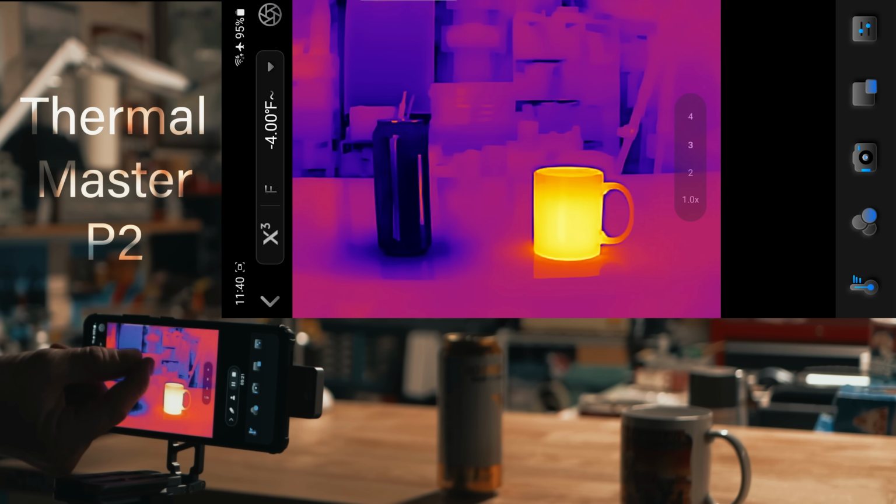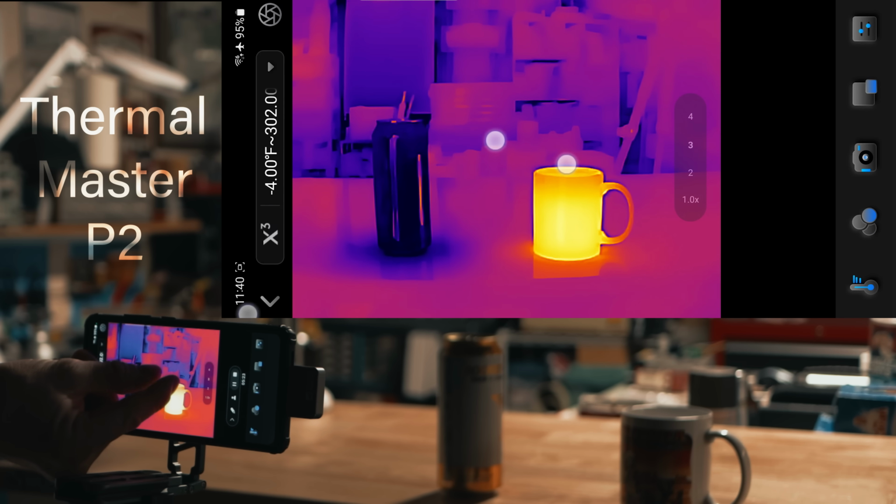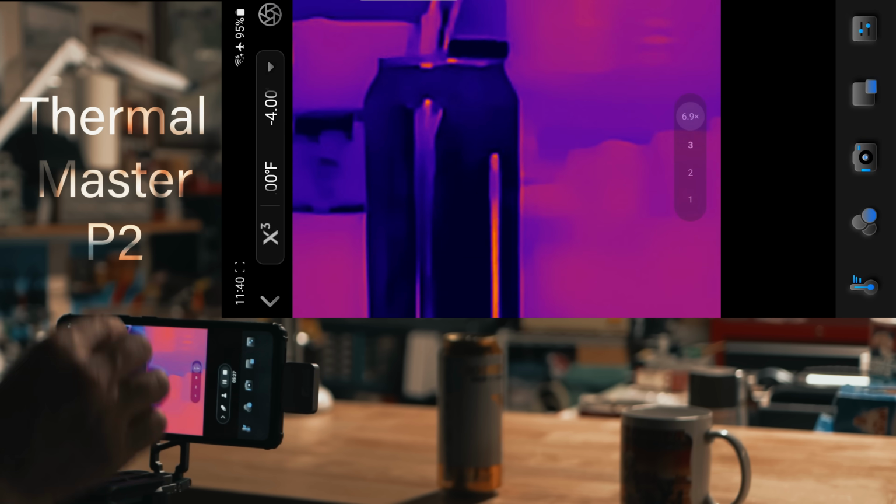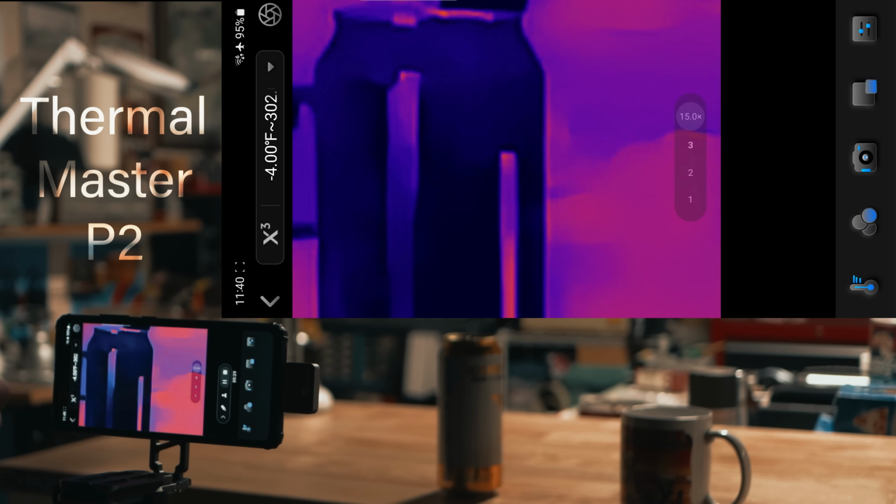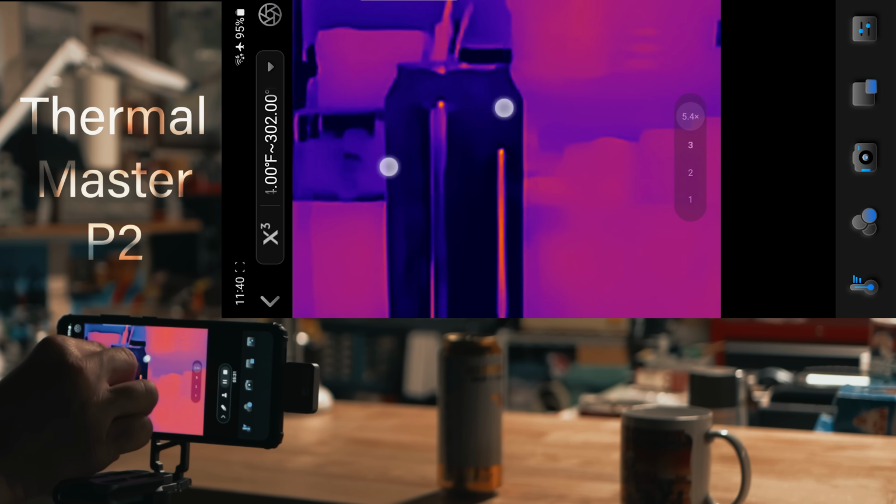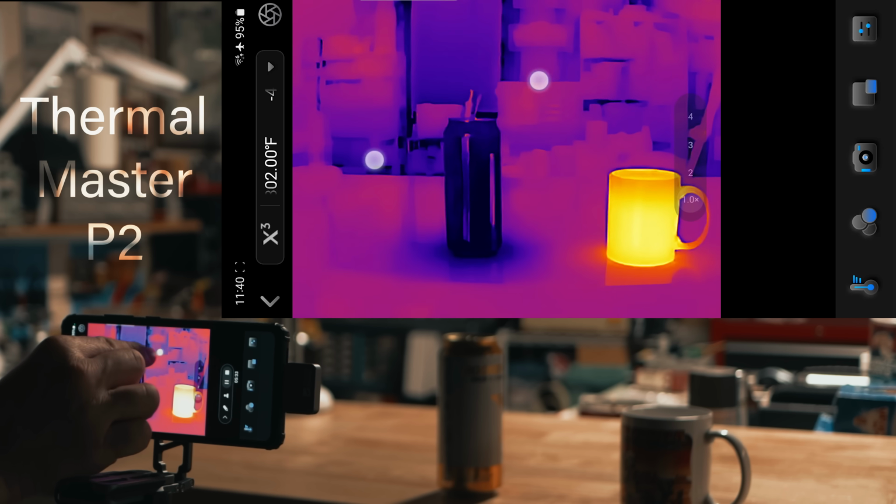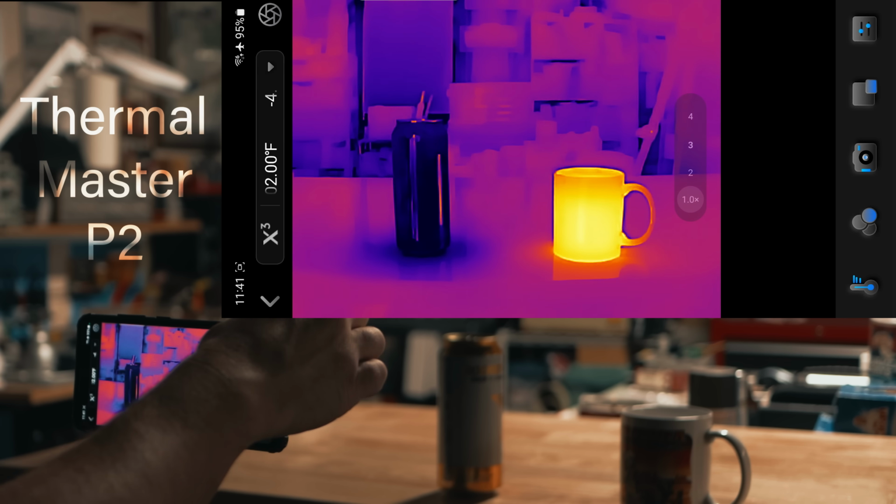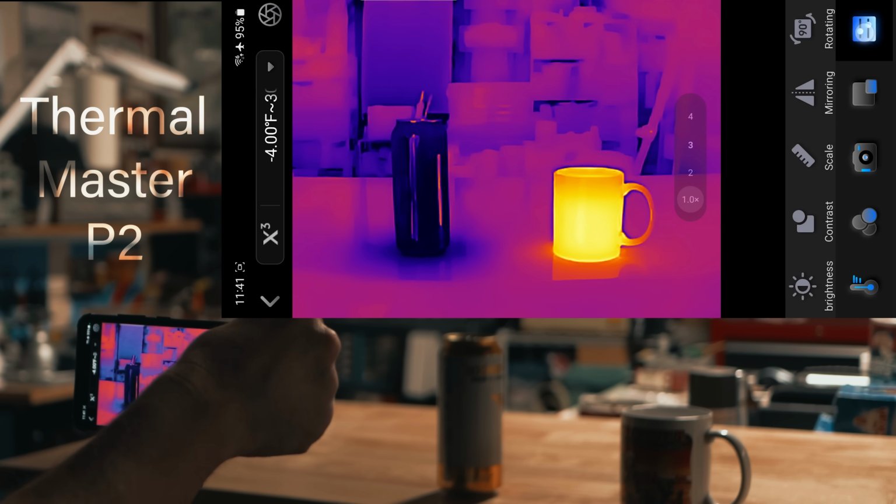And then something you can do in this app that you can't do with the Flir is zoom in, which is pretty cool. You can zoom in on that cold drink there and zoom out.